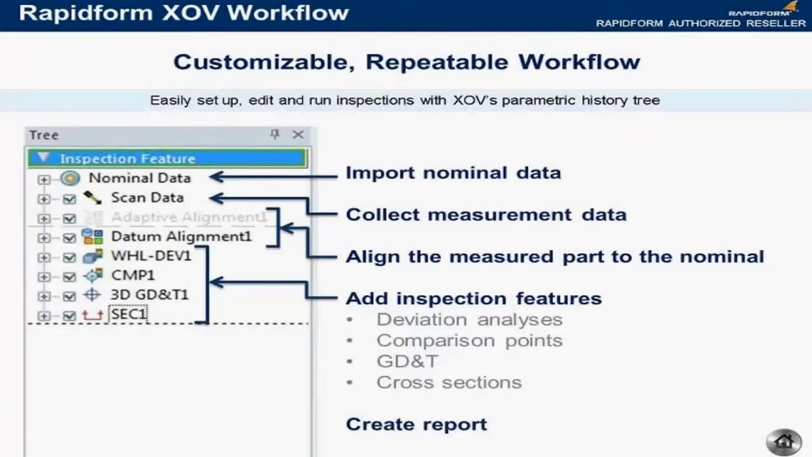So let's talk about the Rapidform XOV workflow. What do you actually do when you're inside of the application? The point I want to make here is that it has a very customizable and repeatable workflow by virtue of the fact that it uses a parametric history tree. Again, this is a concept that we've borrowed from the world of CAD to make things very straightforward and very easy to manage.